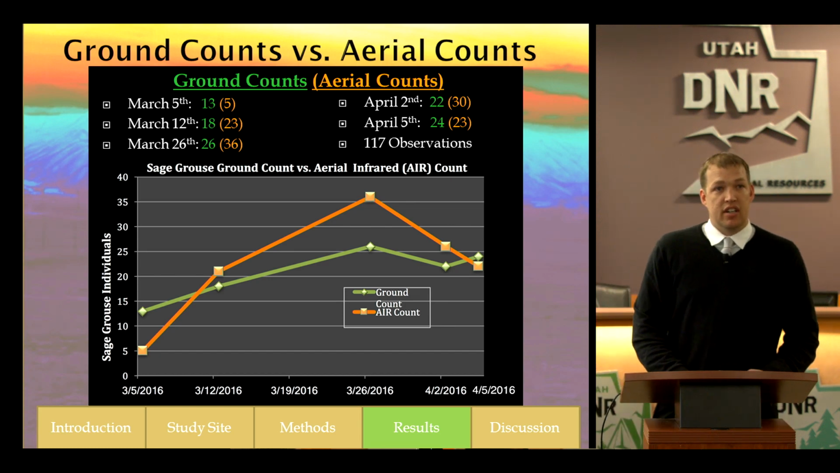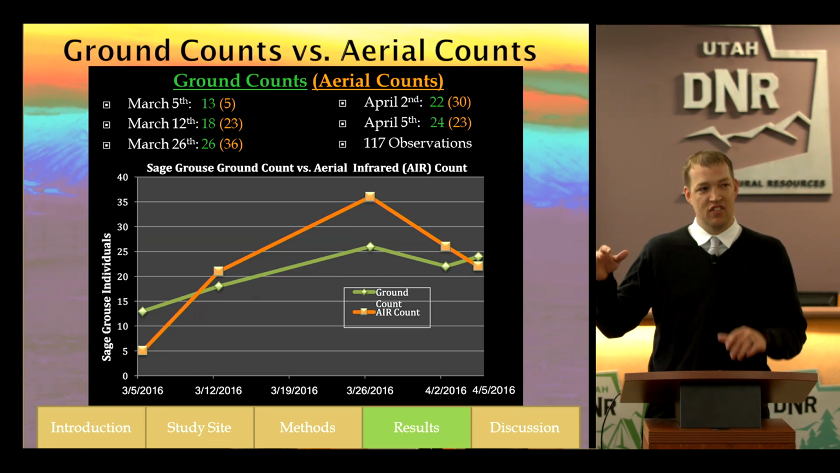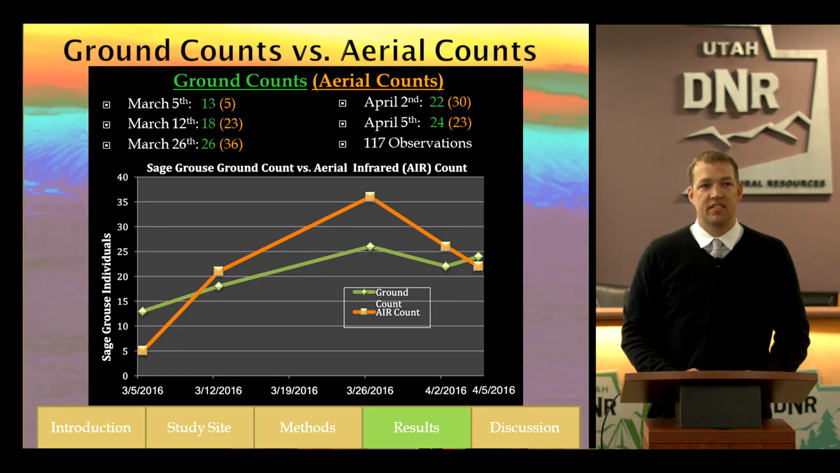So that's how we did our methodology, so let's get into some of these results. Before each one of our flights, I would conduct a ground count before we launched the drone. Then once we launched the drone, we would conduct our aerial census. What you're seeing in this graph is the green line is the ground count, and the orange line is the aerial count, what we saw from the air.